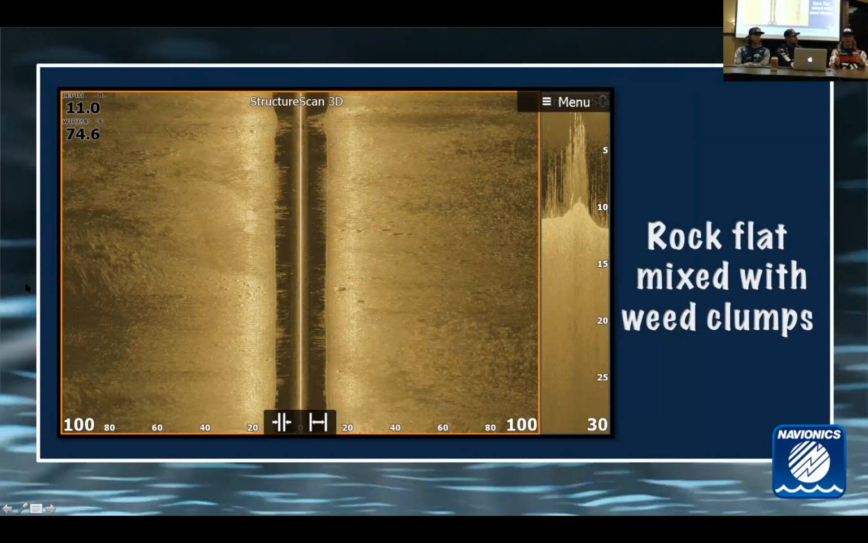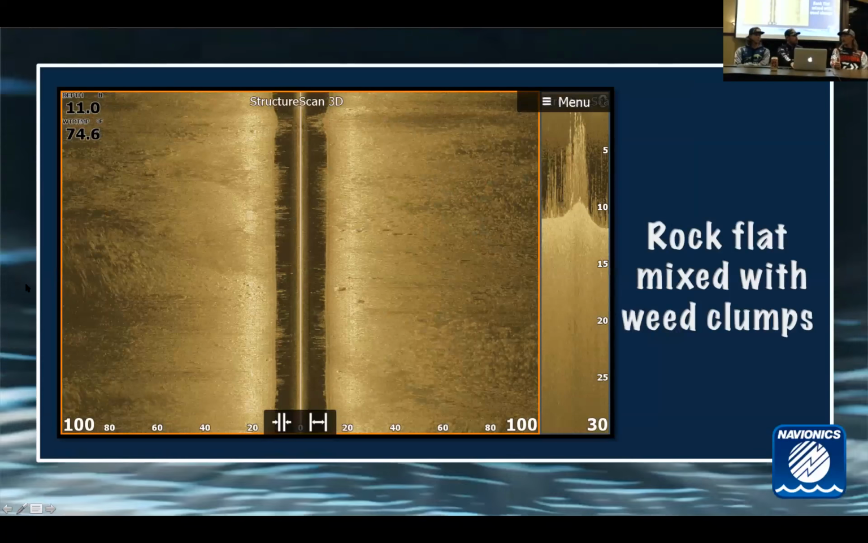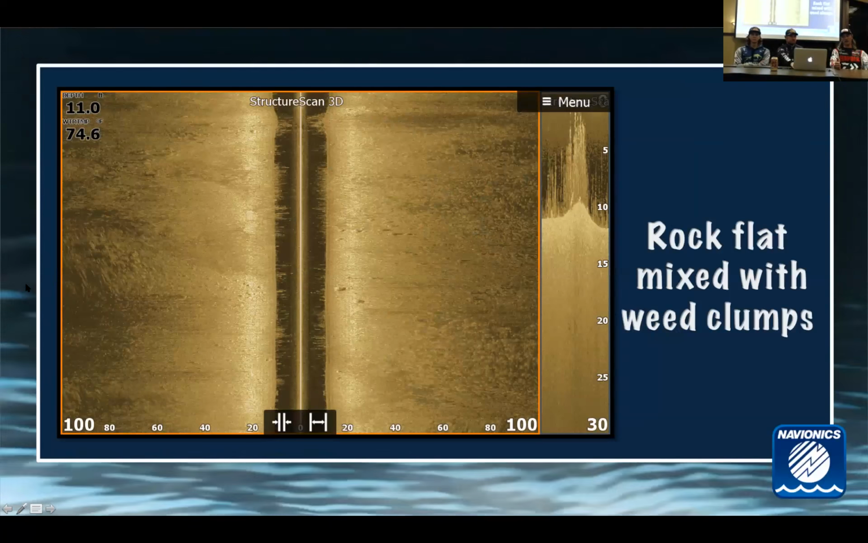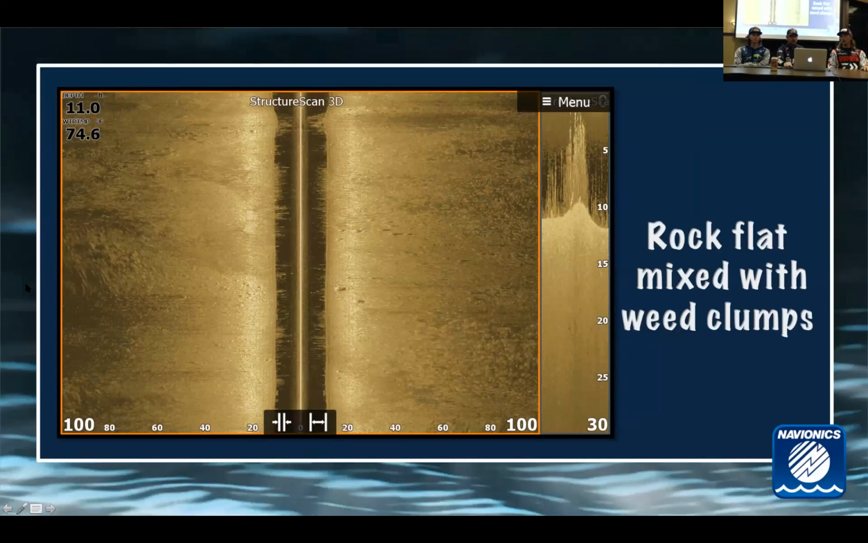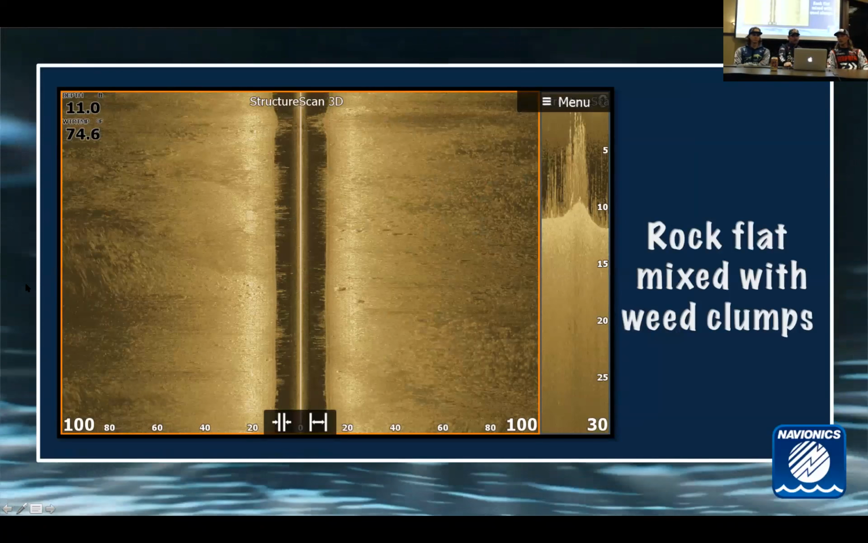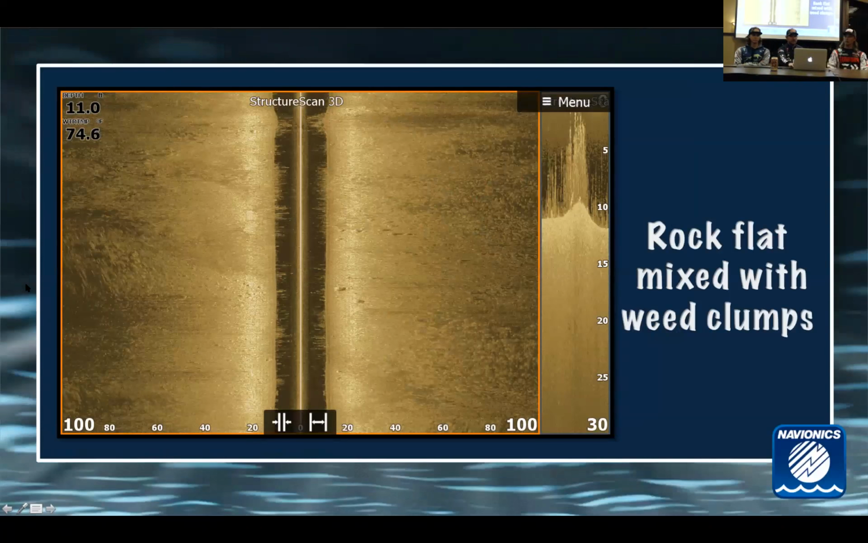Where smallmouths, they'll use the edge really loosely. You know, they might be 10, 20 feet actually off the grass edge cruising down. You might catch them with top water over it, and we'll talk about that. We'll definitely get to that. But, yeah, the smallmouths and the largemouths they just relate to the vegetation differently.